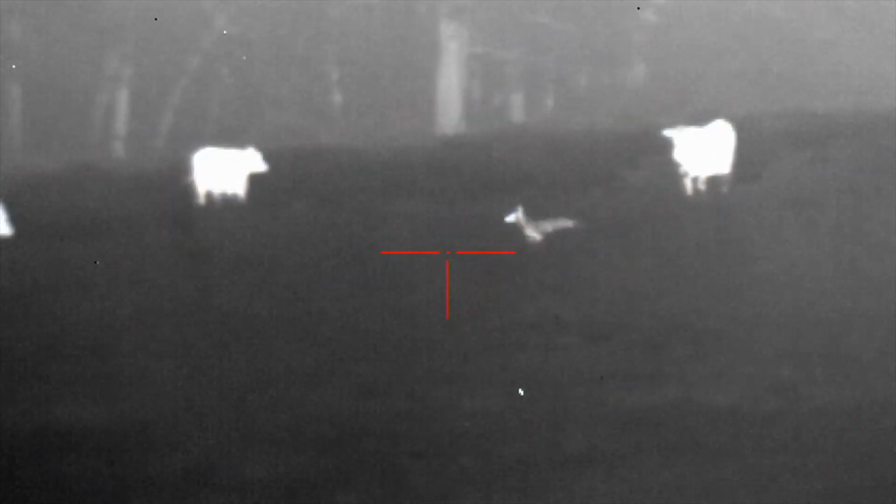Keep an eye on that side, Josh. Gosh, them dang cows. We got our wind.